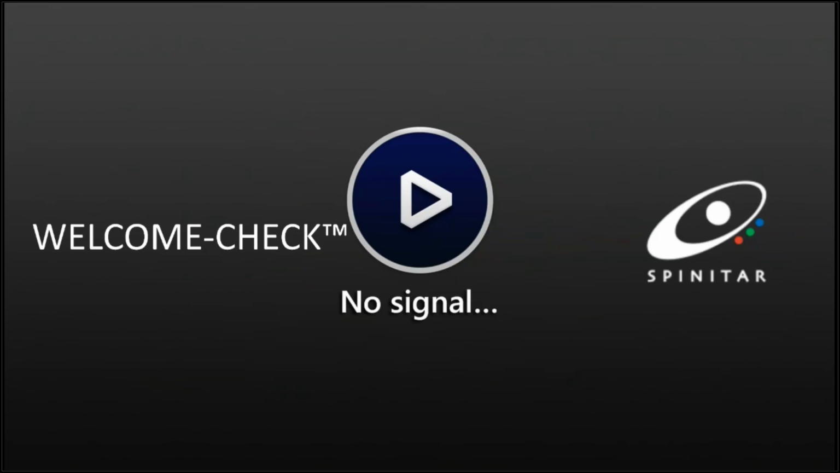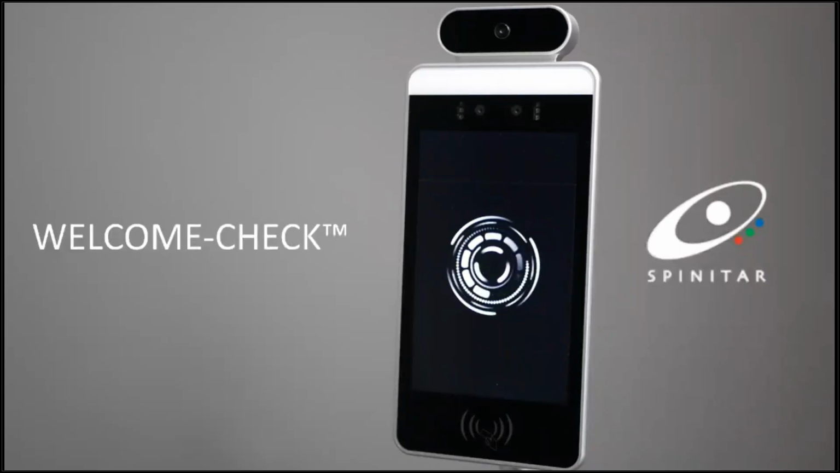But what I'll show here in this demonstration is the unit, the hardware device setup on day one, out of the box in standalone offline mode. This should pop up here. There we go. And so it can be as simple and easy to operate on day one within about 10 minutes of configuration to really conduct 3 essential things if you want it to, including temperature scanning.